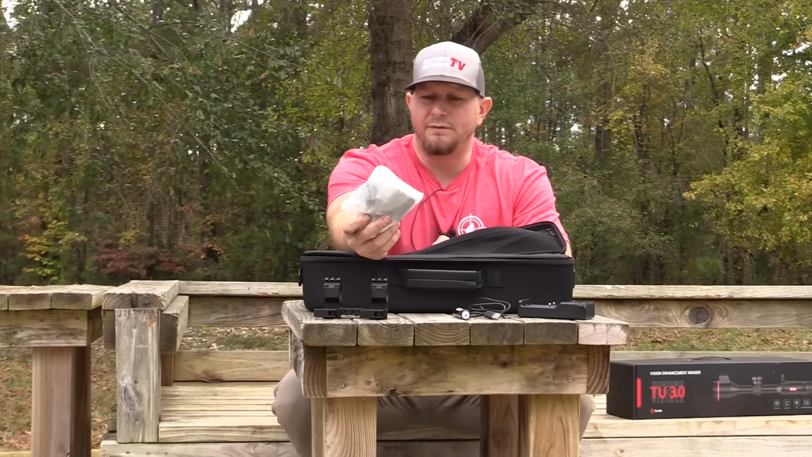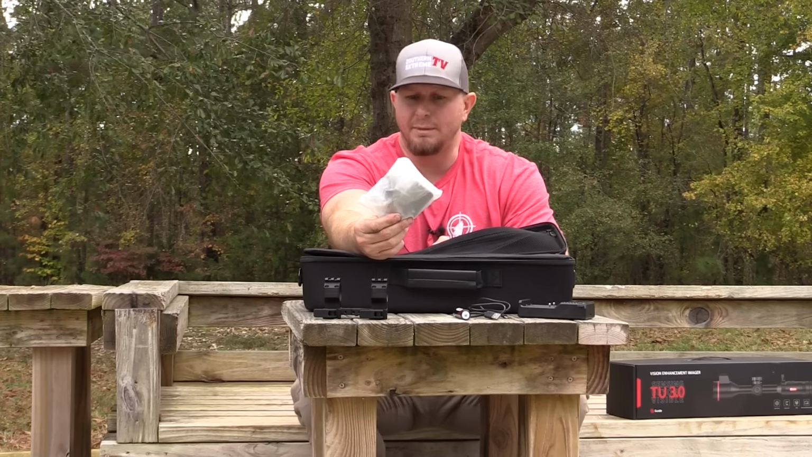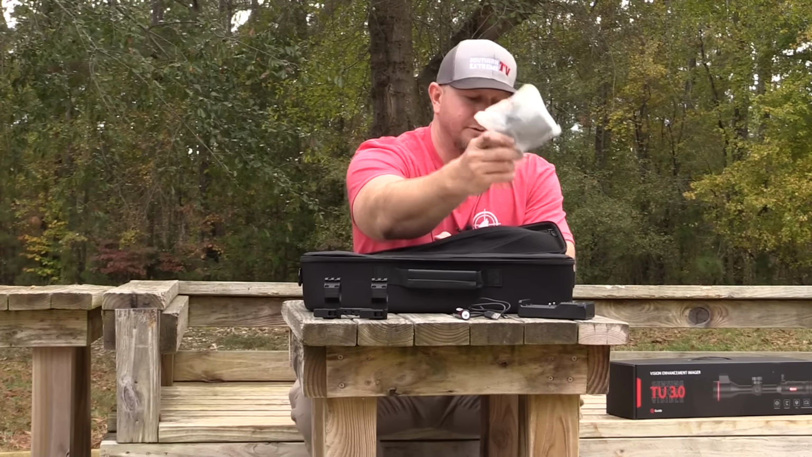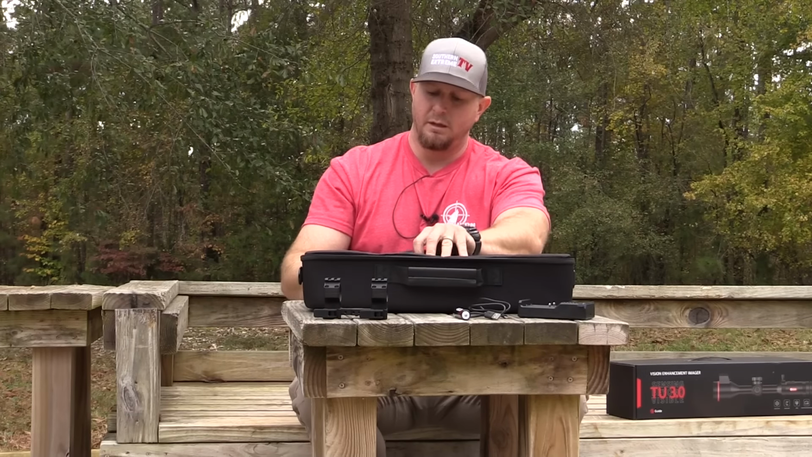Here you get a multitude of different power adapters, so depending on what country you're in, if you're traveling, whatever it may be, you've got power adapters for no matter where you're going. I'm going to set these over to the side because we know that we're in America and we know what we need.